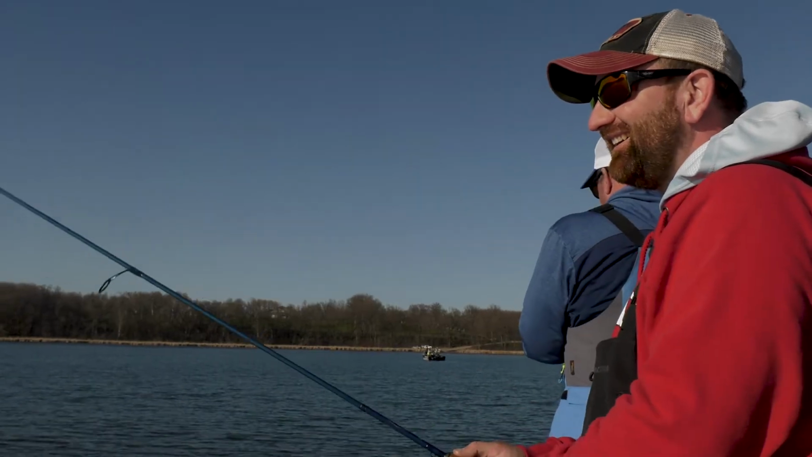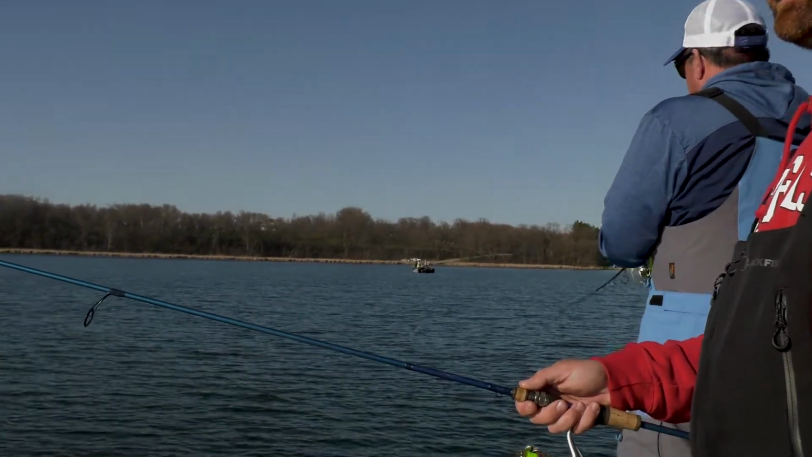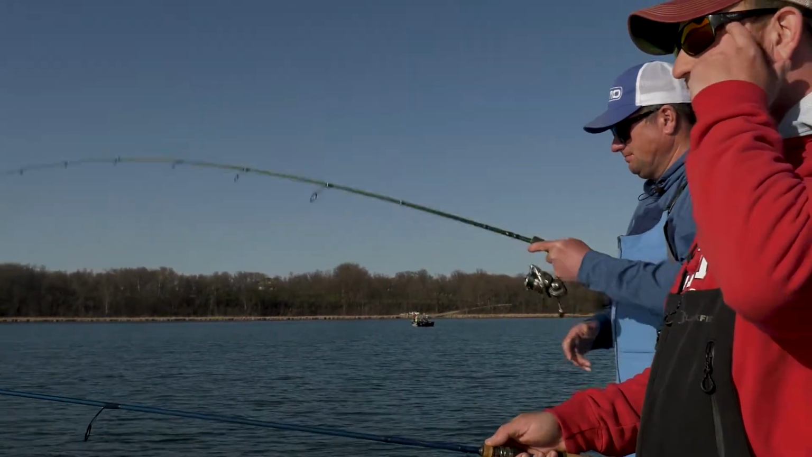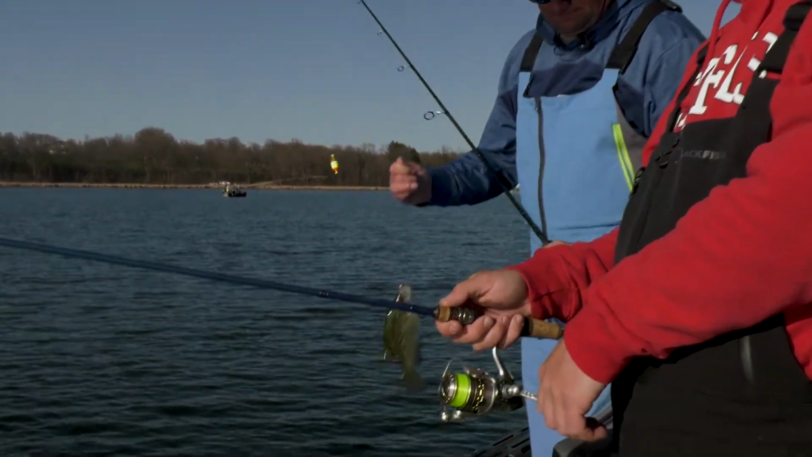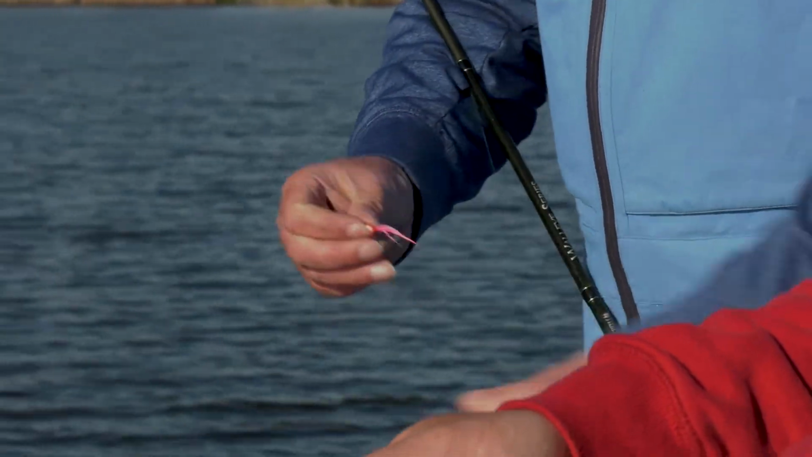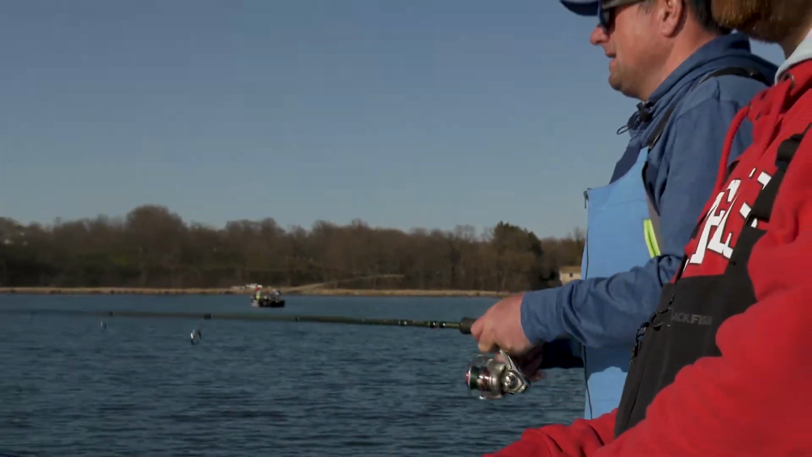Oh. Kind of surprising how sometimes you just let it sit there and they hit it. Right. Yeah, I think sometimes if you move it too much, they don't seem to want to eat it. It's just enough ripple on the water to move the bait down there.